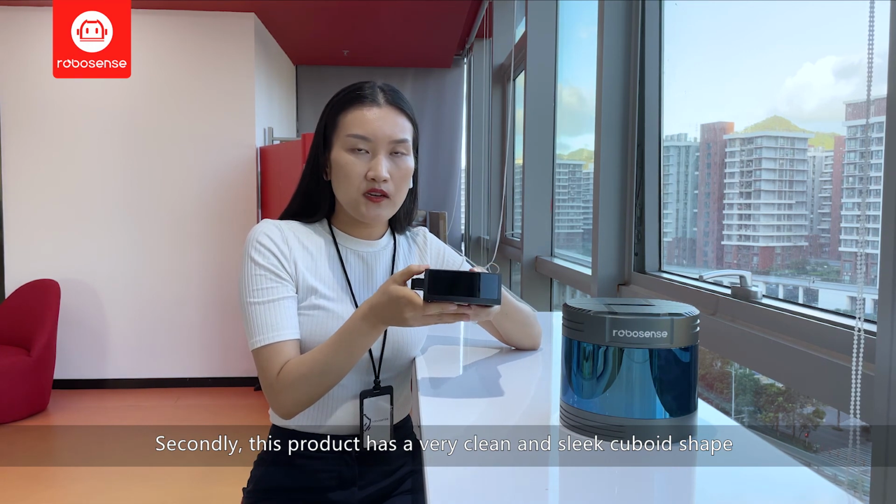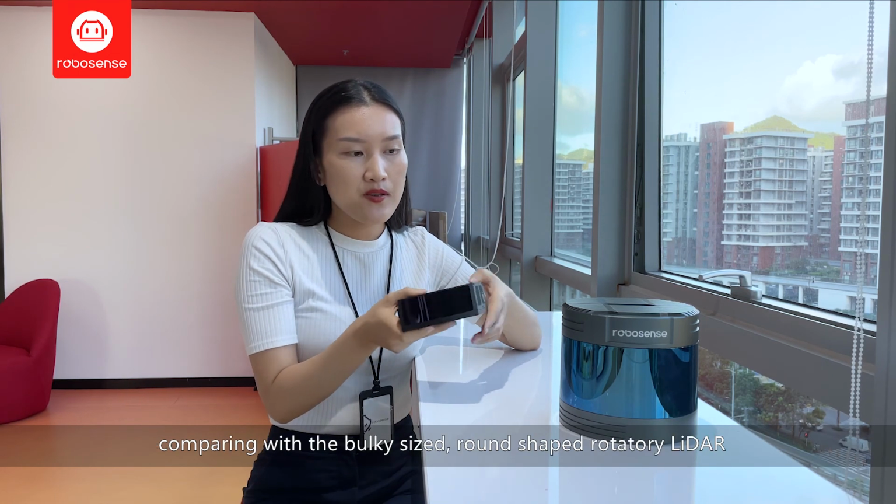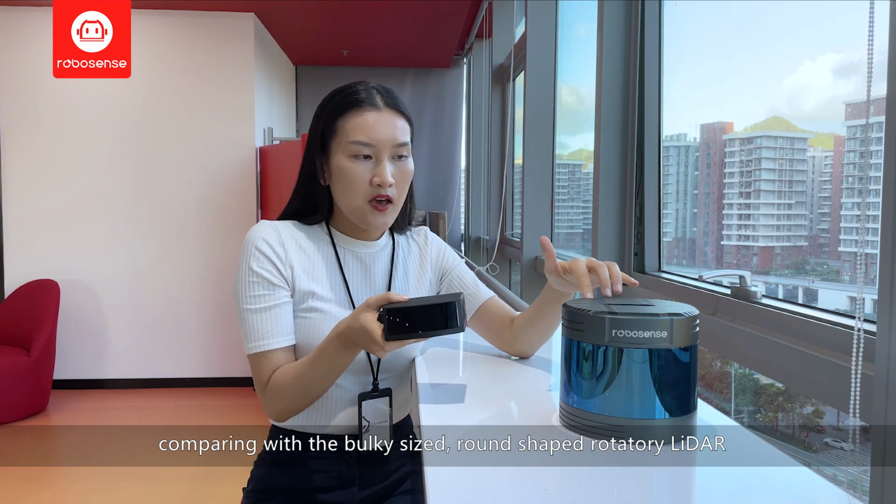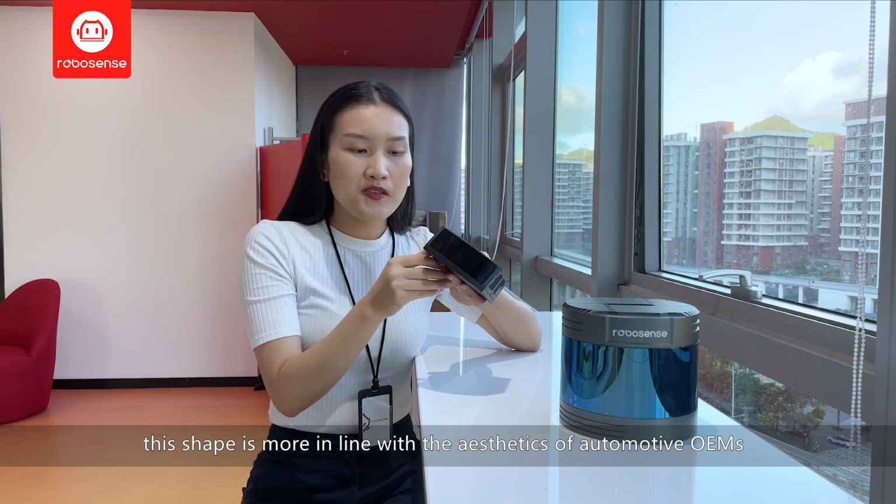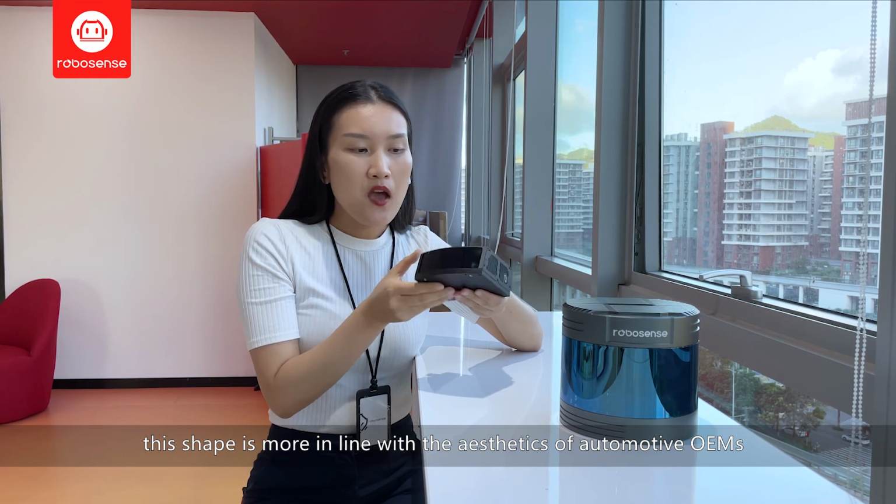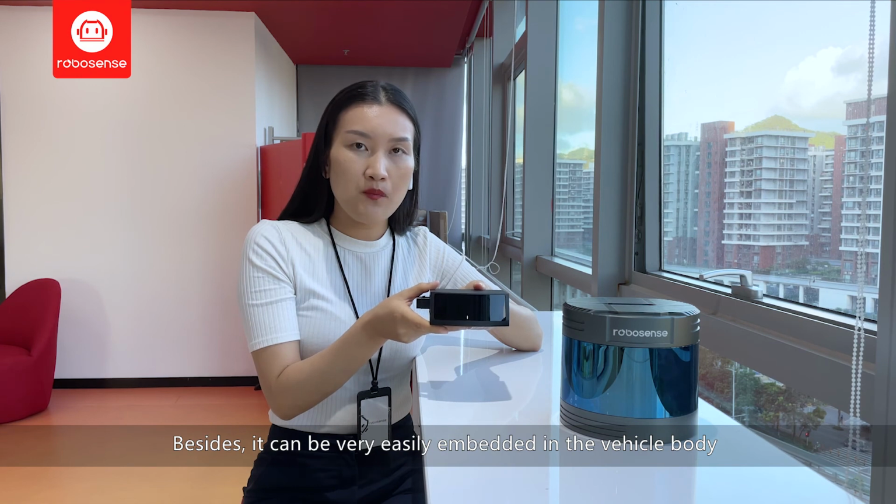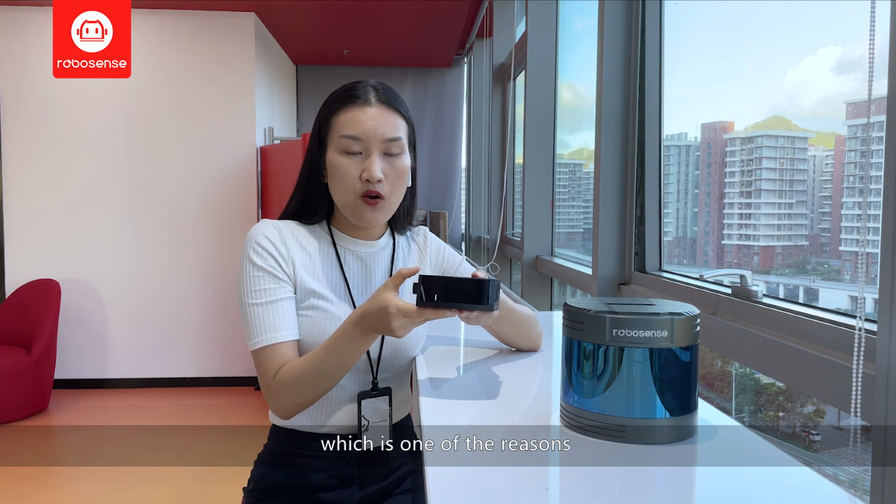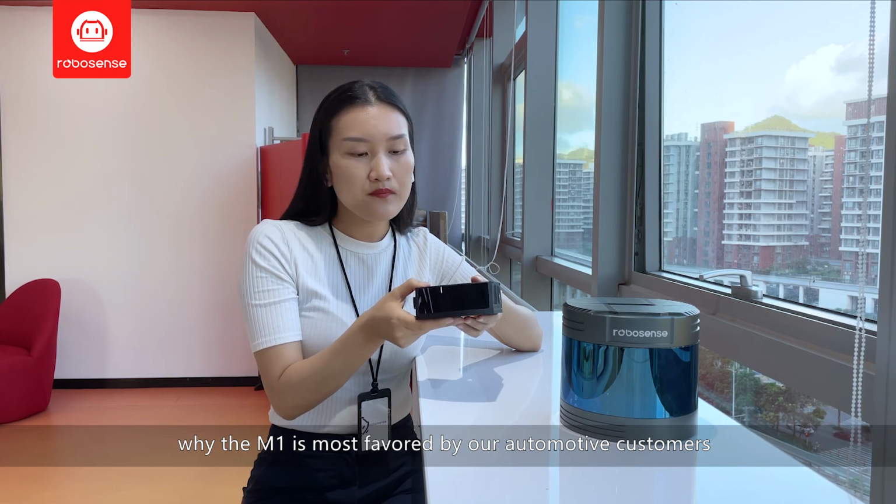Secondly, this product has a very clean and sleek cuboid shape. Comparing with the bulky size, the rotating LiDAR, the round-shaped LiDAR, this shape is more in line with the aesthetics of the automotive OEMs. Besides, this one is very easy to be embedded into the vehicle body. So this is one of the reasons why this product is favored by our automotive customers.